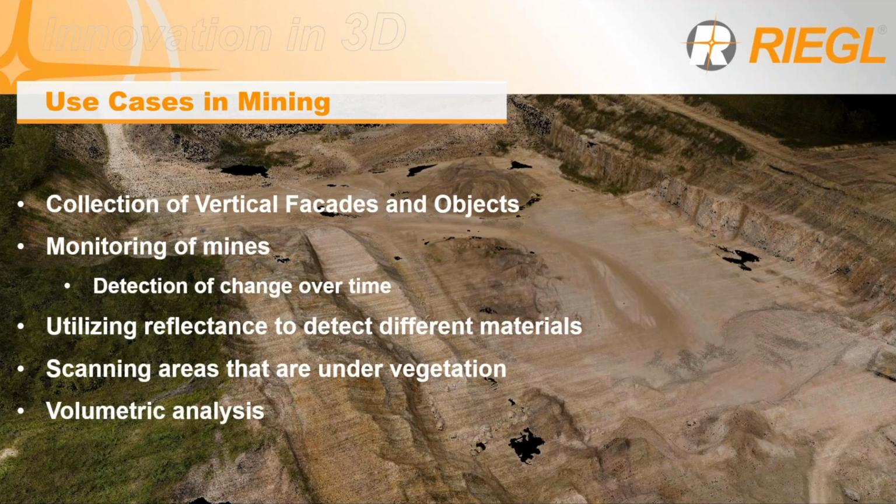And finally, what are some of our use cases in mining? The collection of vertical facades and objects is large with the VUX-120, as well as the monitoring of mines. The detection of change over time, due to safety, any sort of collapse you might have. With the 5mm precision that you're getting, you're easily able to detect these changes, as well as utilize these reflectances to detect different materials. A lot of times when you're digging, you need to find your specific type of rock or mineral you're looking for.